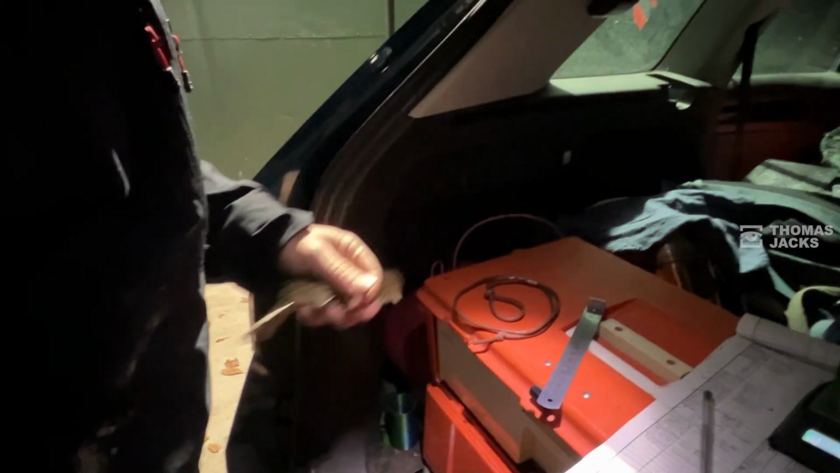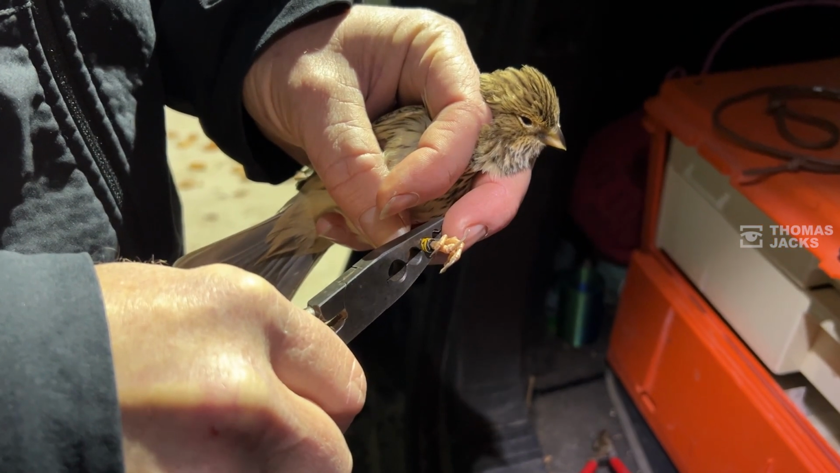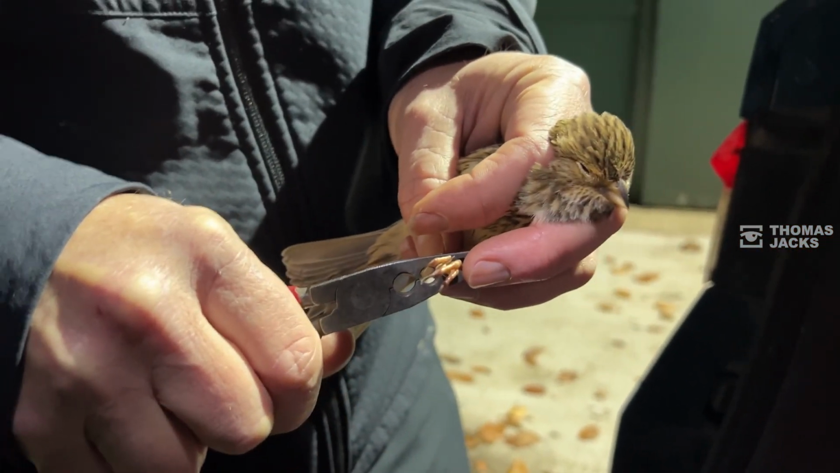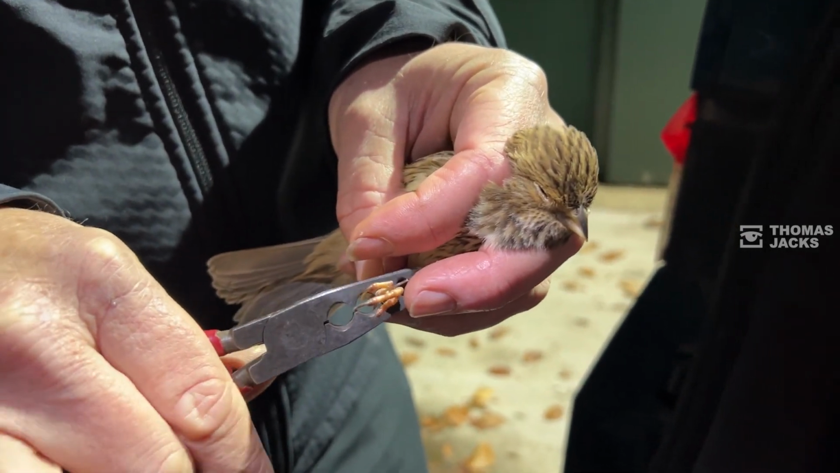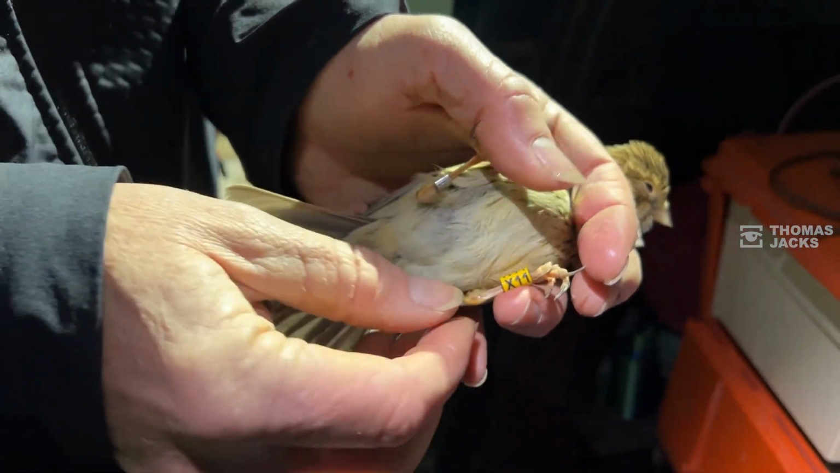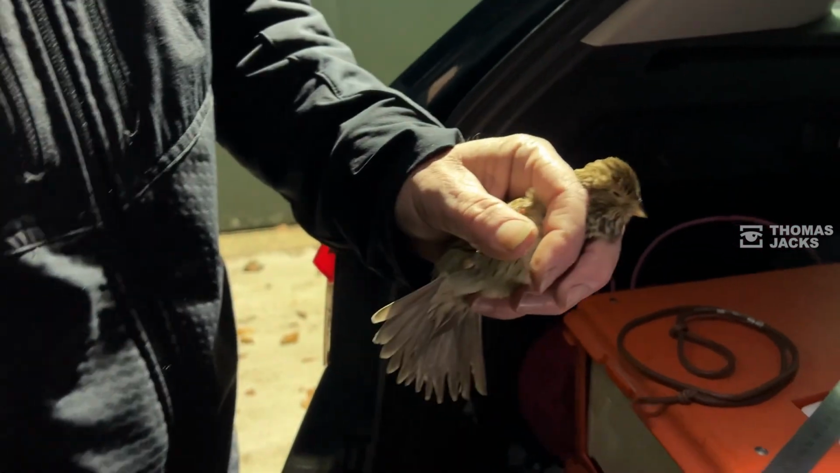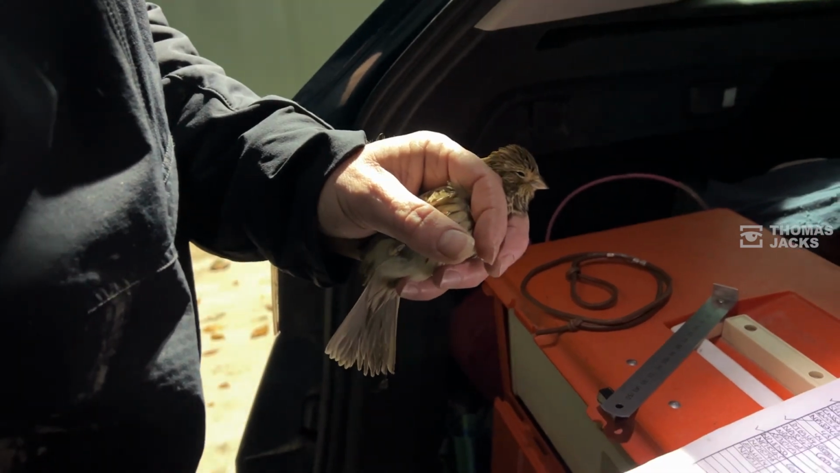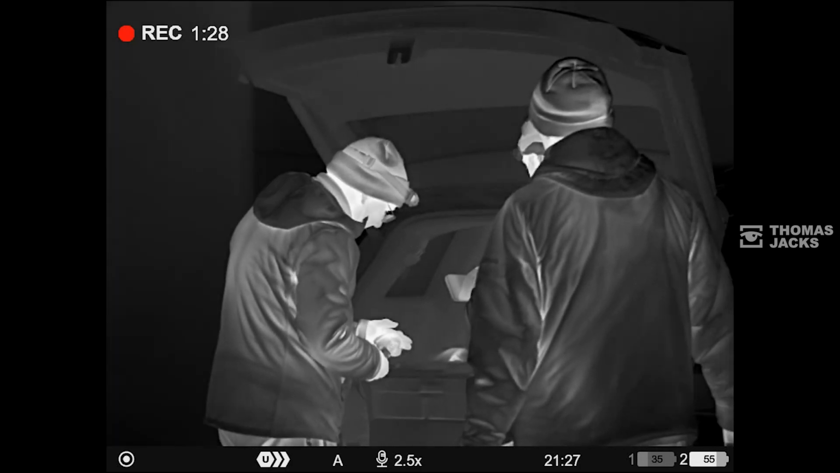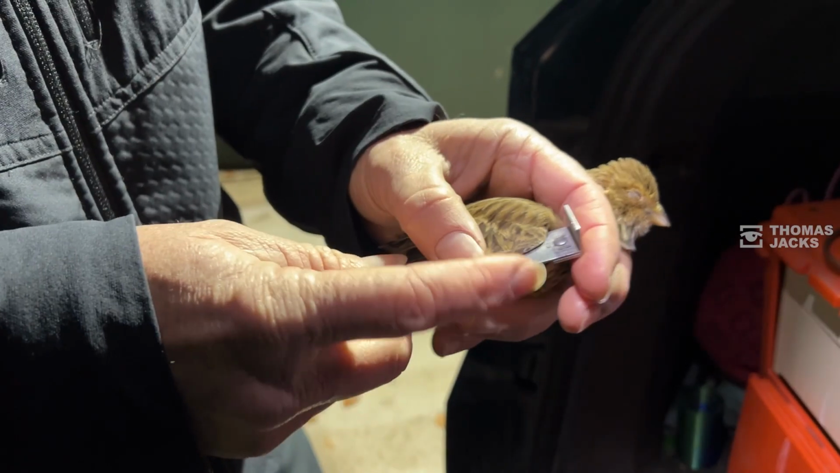Okay, so then I'm going to fit the colouring on. I've heated this ring up, and then I've fit it onto the leg, and then I let it basically cool down with it closed at the right size. There you go. So now the idea is that you wouldn't ever see that in the field again, but if that sits up on a perch as these do, you can read that X11, and then we know this was ringed here tonight. It's both rings. Yep. Do the birds mind the rings? They might peck them for the first few minutes, but not long after that.